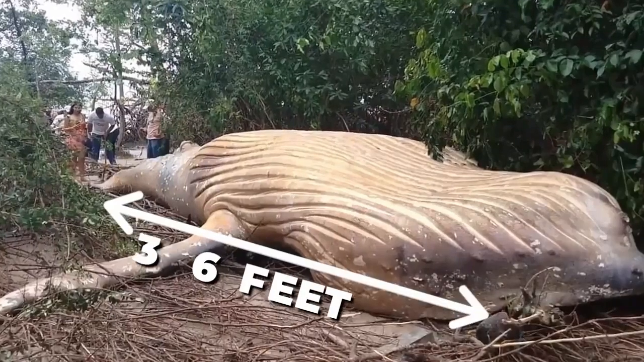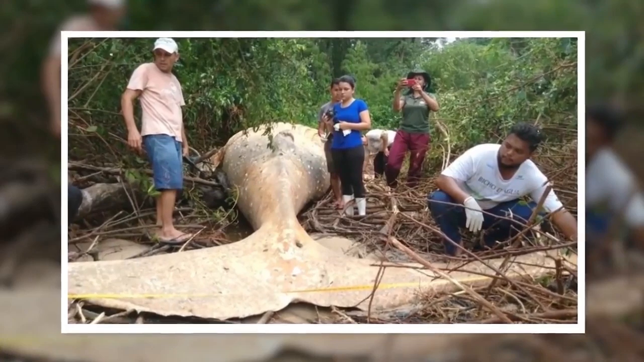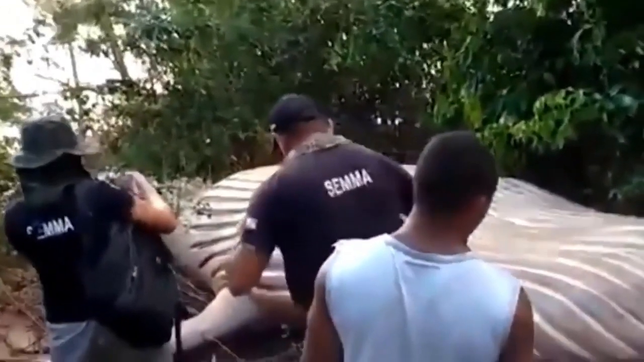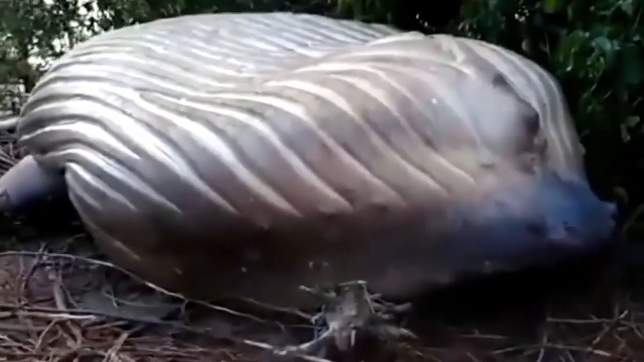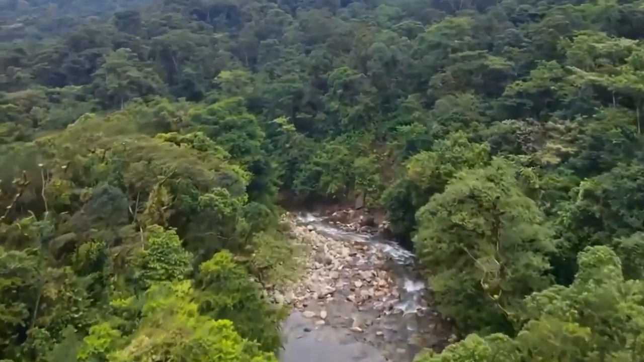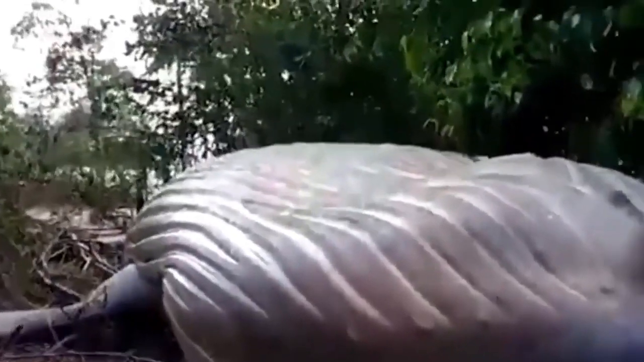This humpback whale was found in Brazil. This 36-foot whale was pretty far from the beach, which created a sense of mystery among the people who watched it. According to the scientists, the creature might have died in the water and could have been carried with the high waves, landing far from the ocean. But is that so? Amazon being the strangest place of all, we can't say for sure what nature is up to in there.